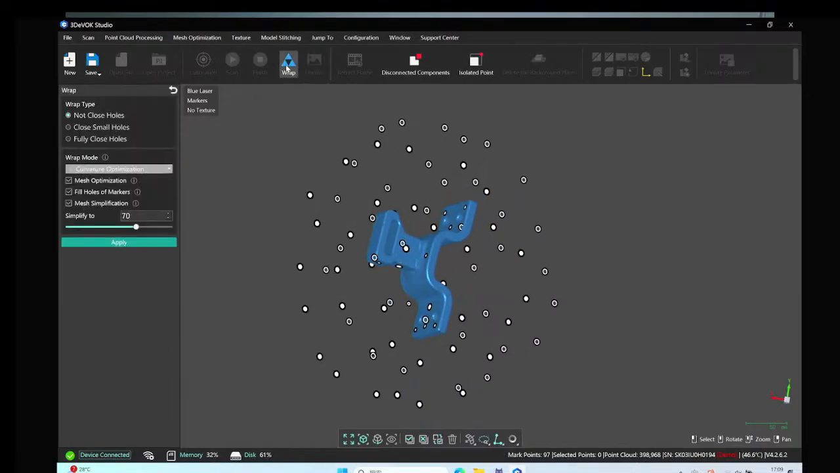Okay, and then we will do the wrapping, which can produce the mesh data. At this step, this will be a conversion from the point cloud project to the mesh data.